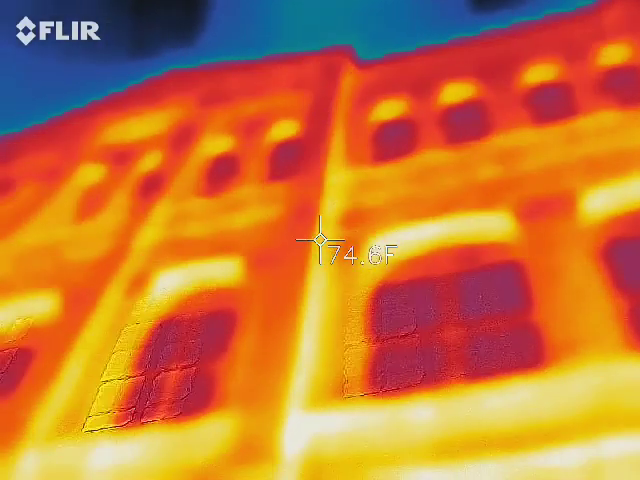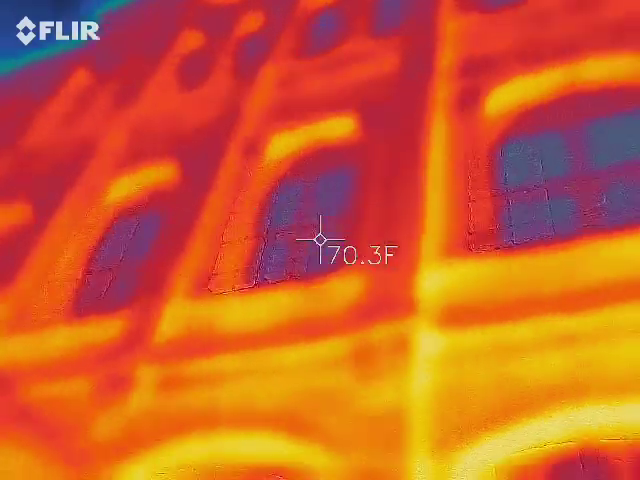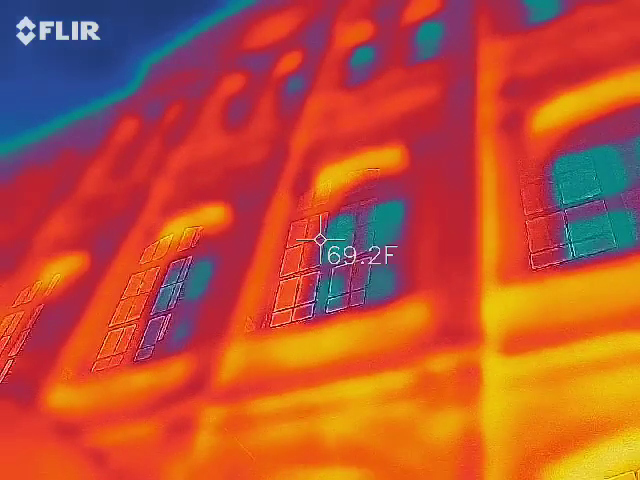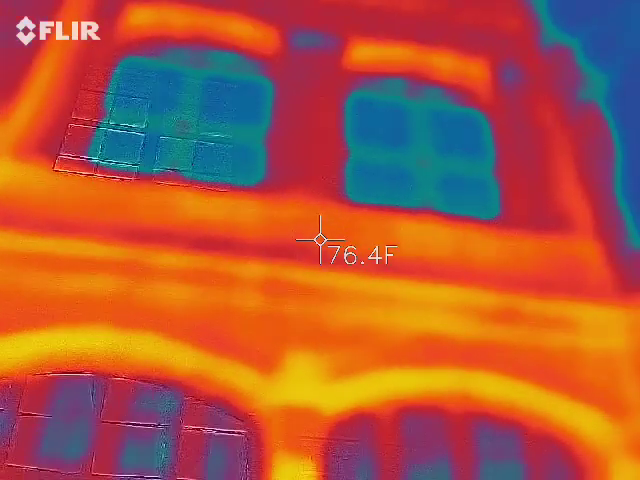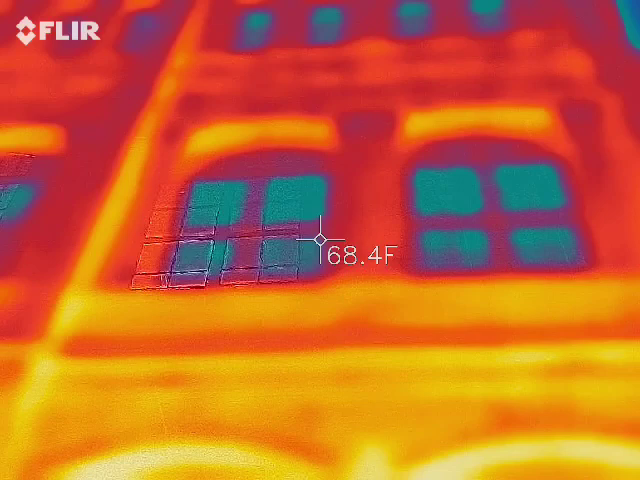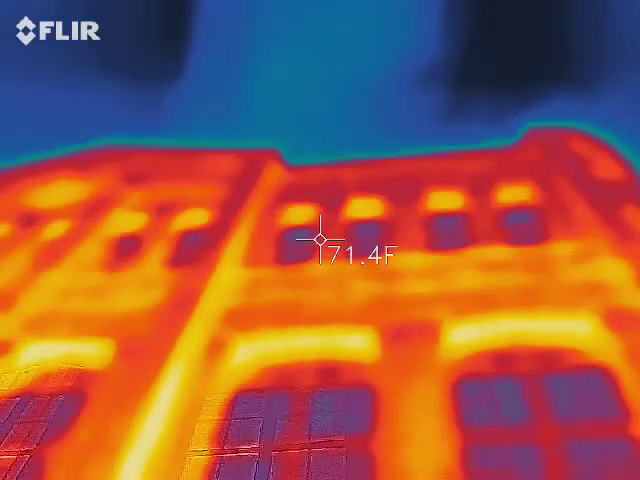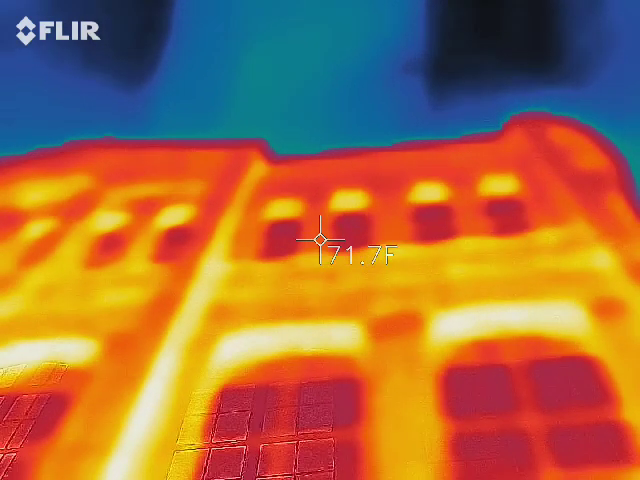That's nuts. It's never been that much colder. 47. Something's going on up there. 47. Where? Up at the top tee. Look at this. Come here. 43. I see. 43 degrees. That's nuts. It's like jumping all over the place right now. I'm holding it still. Yeah.